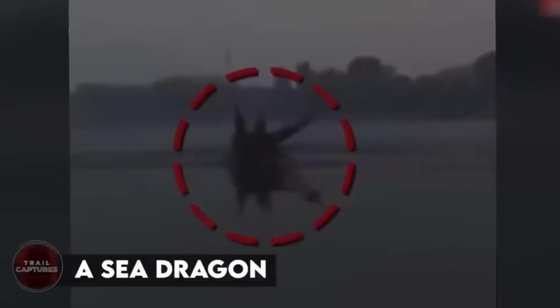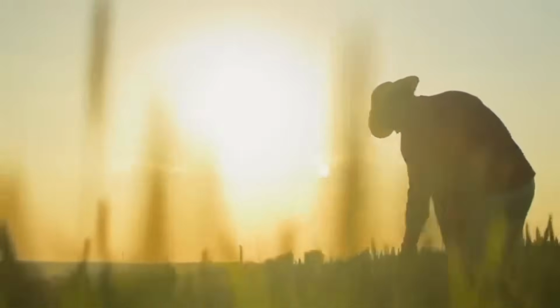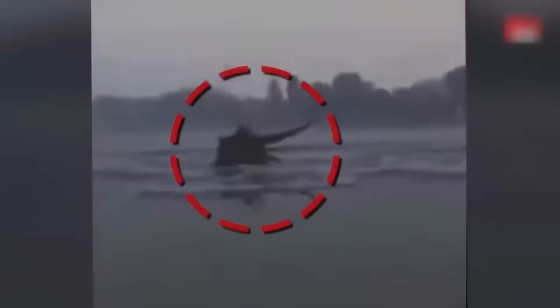A sea dragon. In Vietnam, a farmer went to a nearby pond and witnessed something that many would consider impossible. As seen in the video, the face of a dragon emerged from the water's surface. The dragon briefly looked around as if searching for someone, and the video ends at that point.